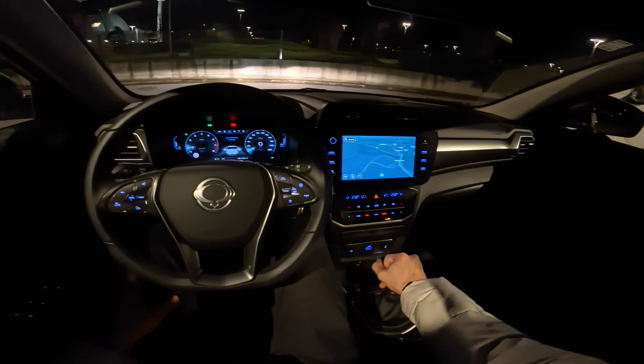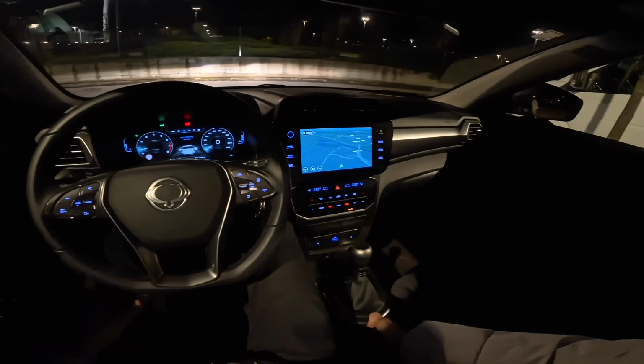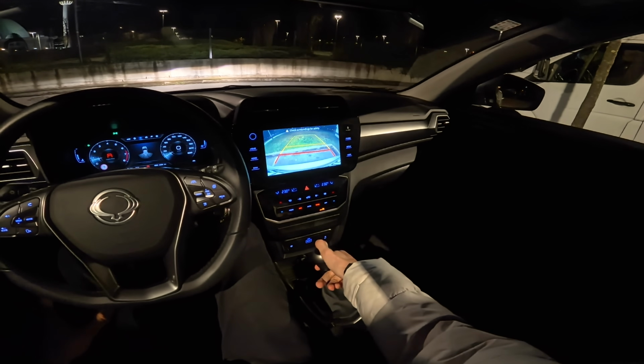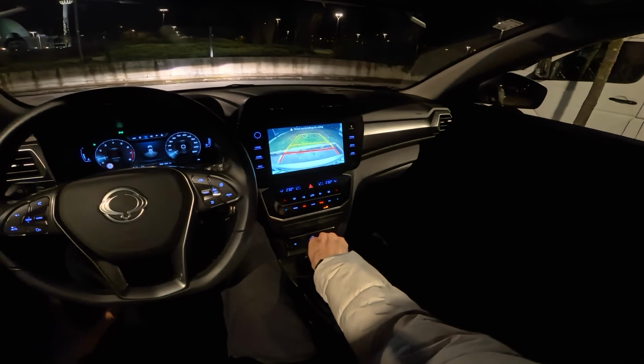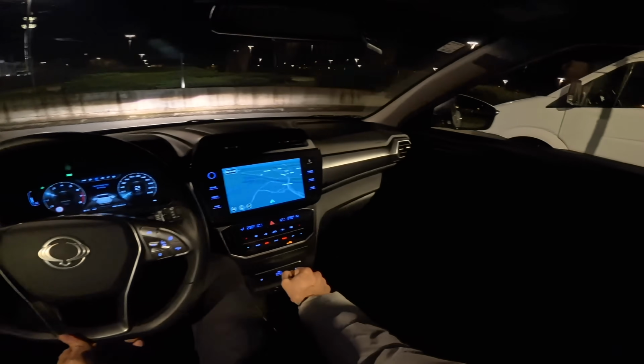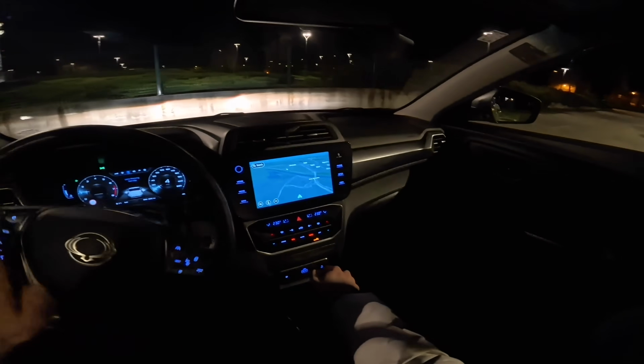Now let's head out. Before we do that, let me actually show you the backing camera. It's a really good sharp resolution, and we're heading out now.